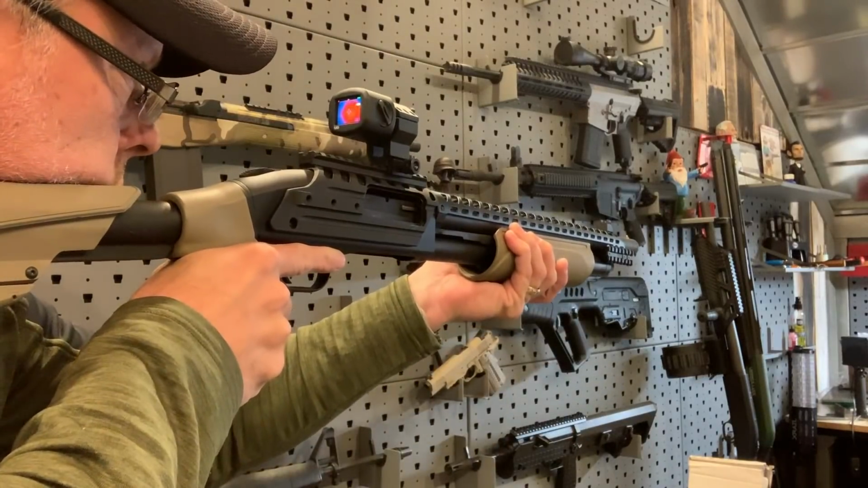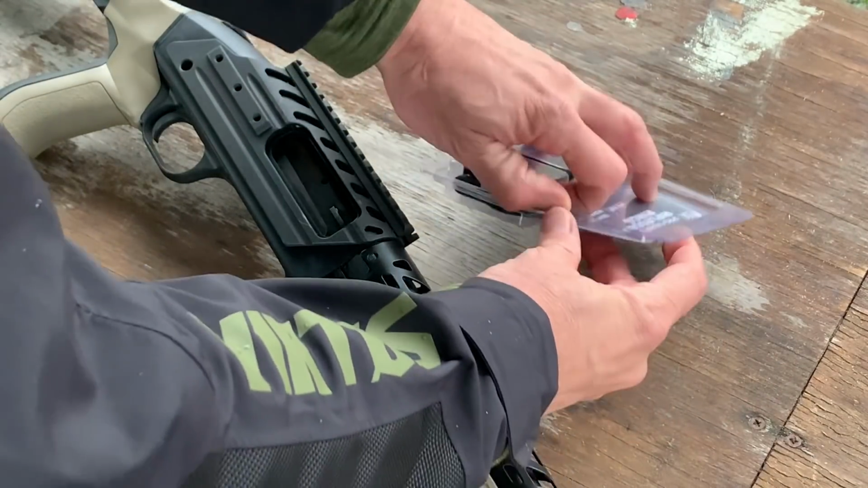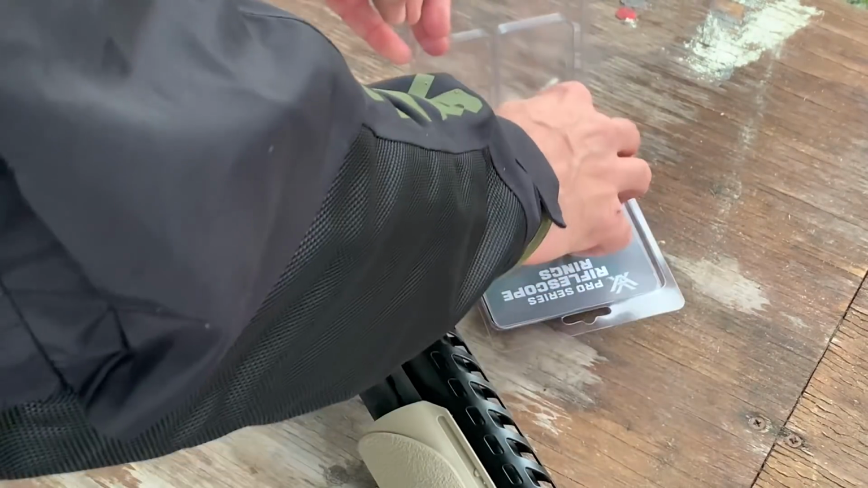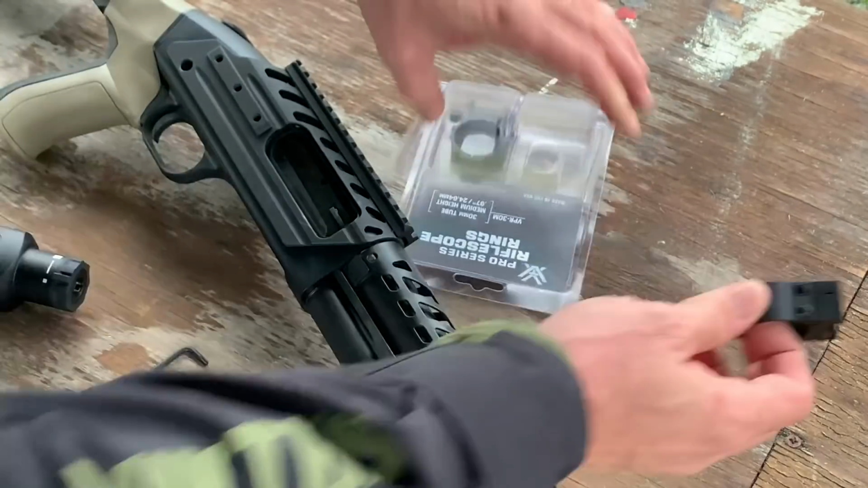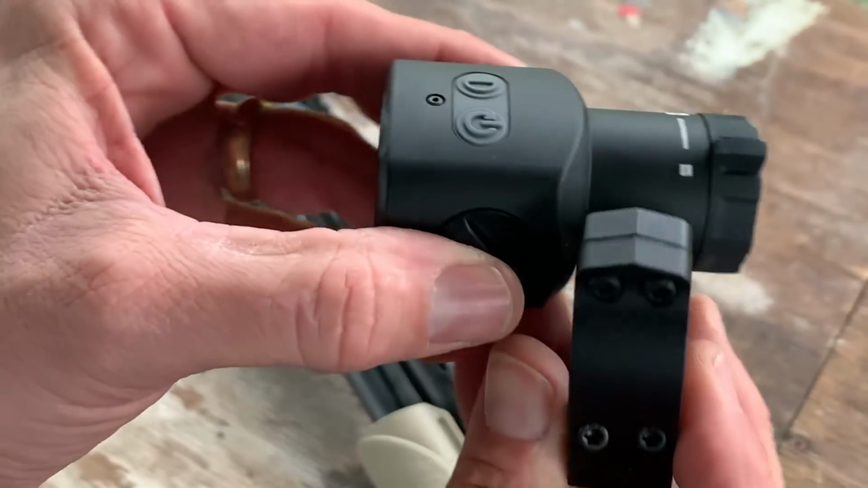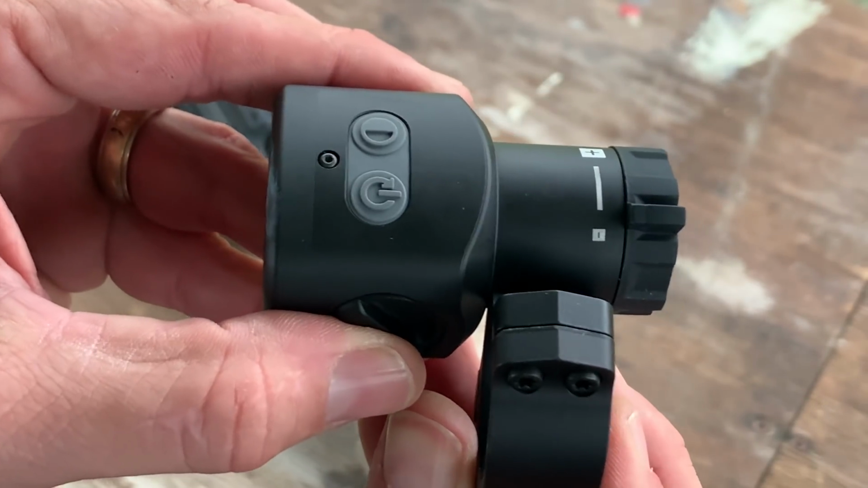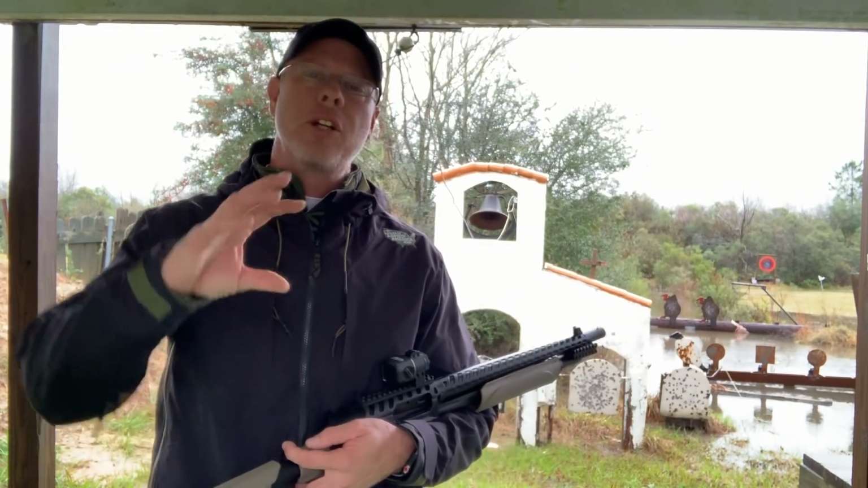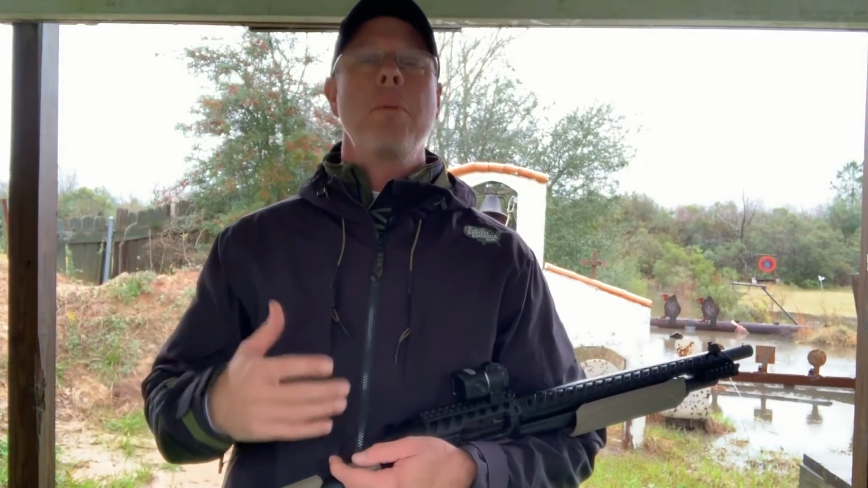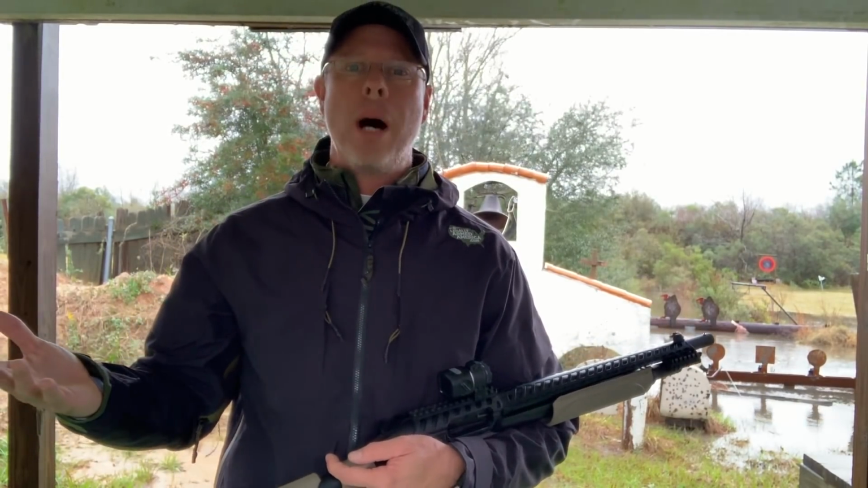So I mounted it just to bring it out here, but I was able to find another set of Vortex rings that was a little bit narrower that was going to allow me to access my magnifying ring. So that's a nice thing. I was glad I was able to do that because I didn't want to lose that ability. I mean, if you had to, you could push the thing from one side to the other and utilize it, because it's not like you're going to be zooming in and out a whole lot, but it's nice to not have to eliminate that function if at all possible.